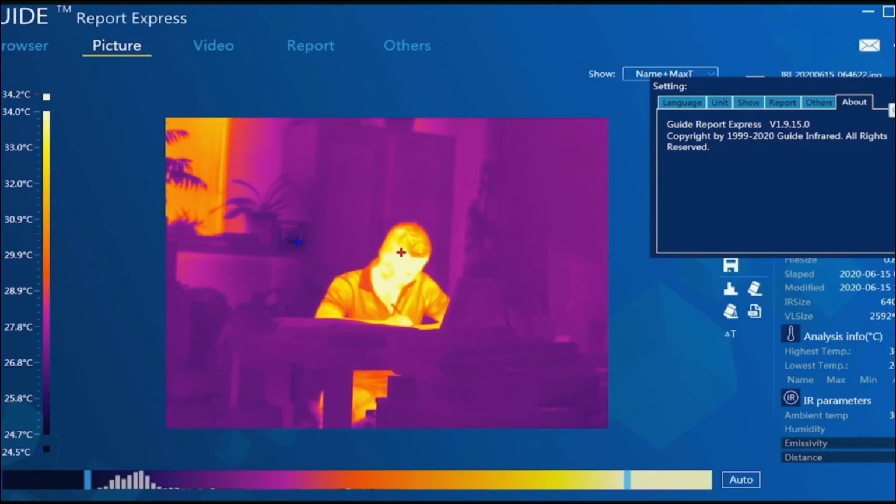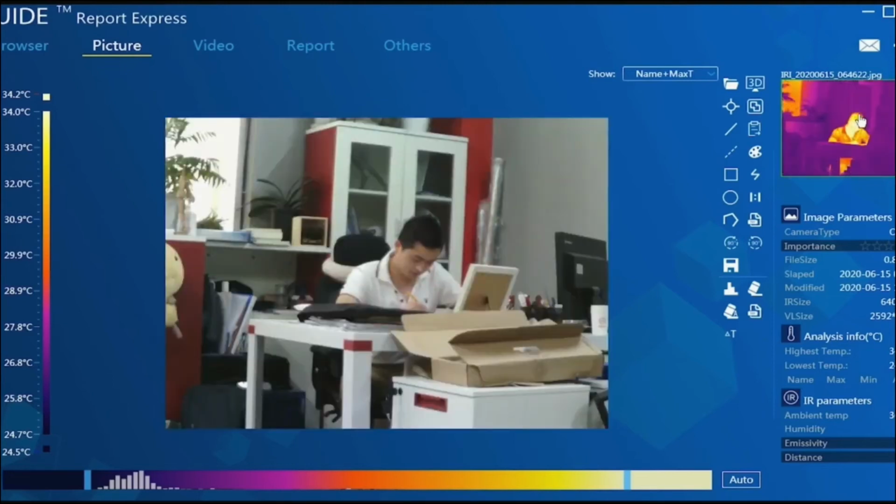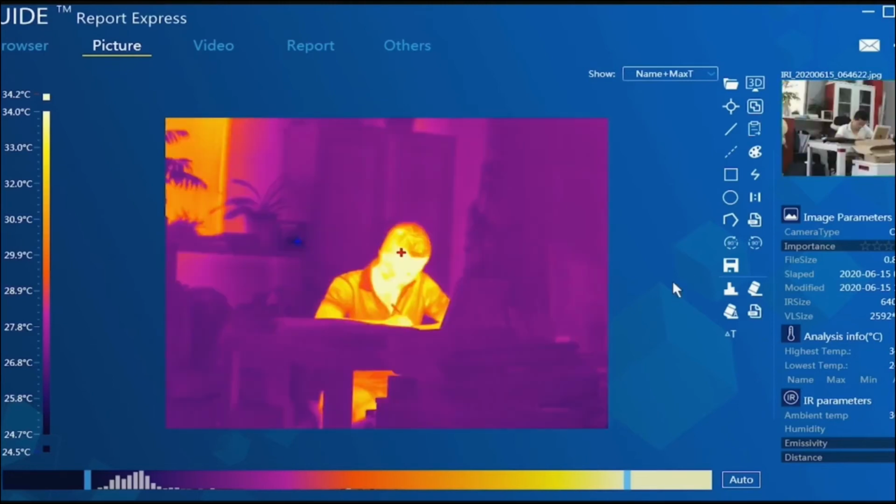Next we will show you how to use the software. You can see on the right side, everything is here. You can see the visual camera and every piece of information: the resolution, the video size and temperature.